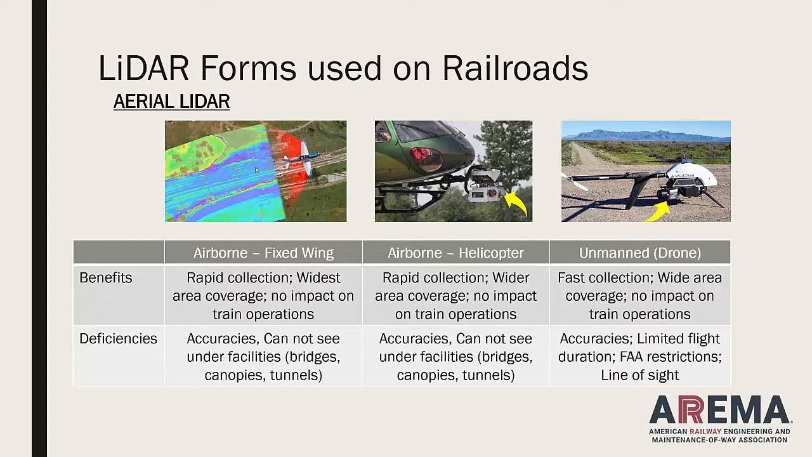So with that unit, they're basically able to fly the corridor itself. So rather than flying in a straight line with a fixed-wing aircraft, this is able to maneuver with the alignment of the railroad. So it's a more effective, more precise measurement of the railroad corridor, with very wide area coverage, very similar to what you would get in a fixed wing, but not as wide because they're closer to the ground. And again, no impacts on train operations. They're just moving autonomously across the actual route.